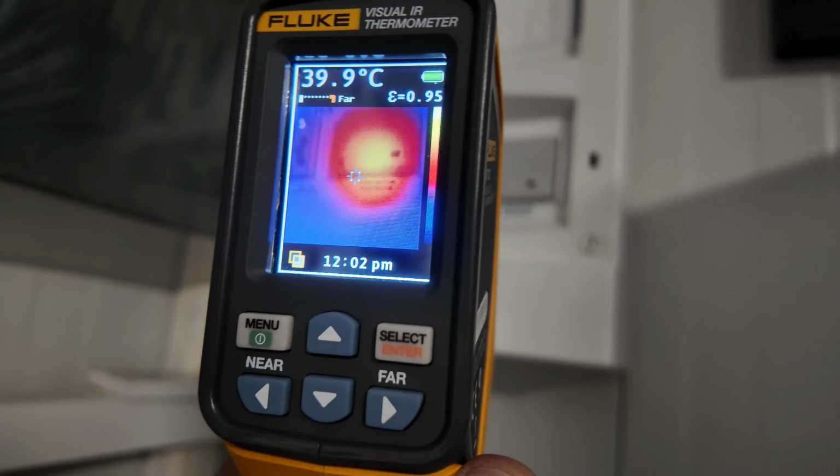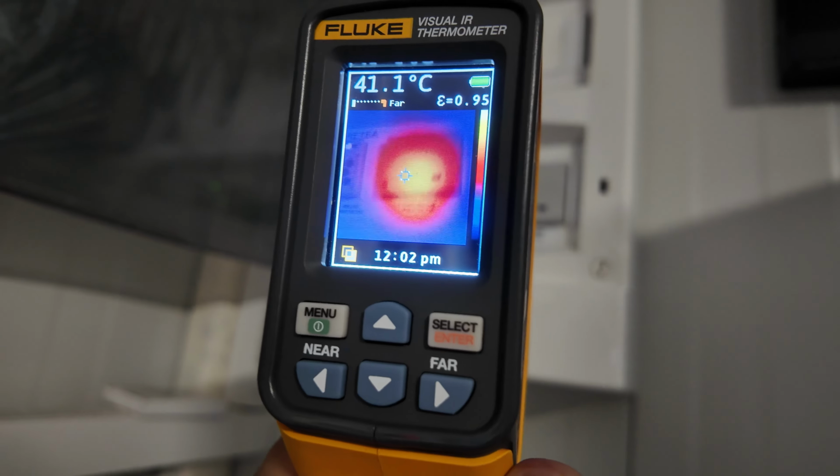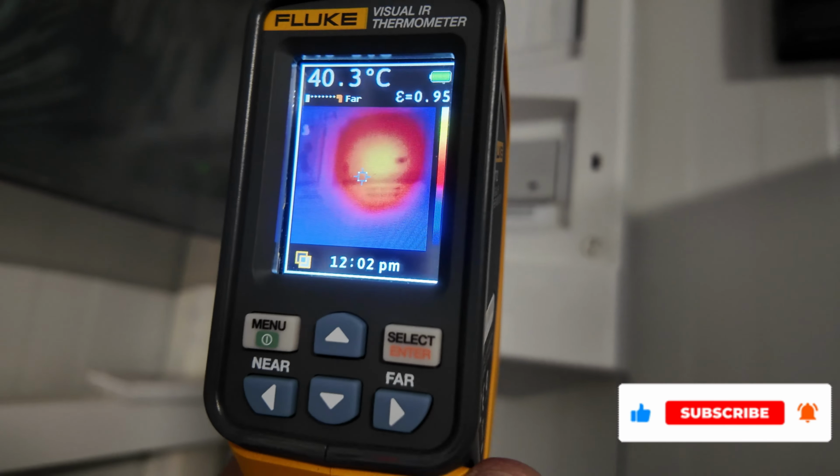Scanning your PV system once or twice a year with a thermal camera is one of the easiest ways to ensure you are getting maximum return on your solar investment and keep your home safe.